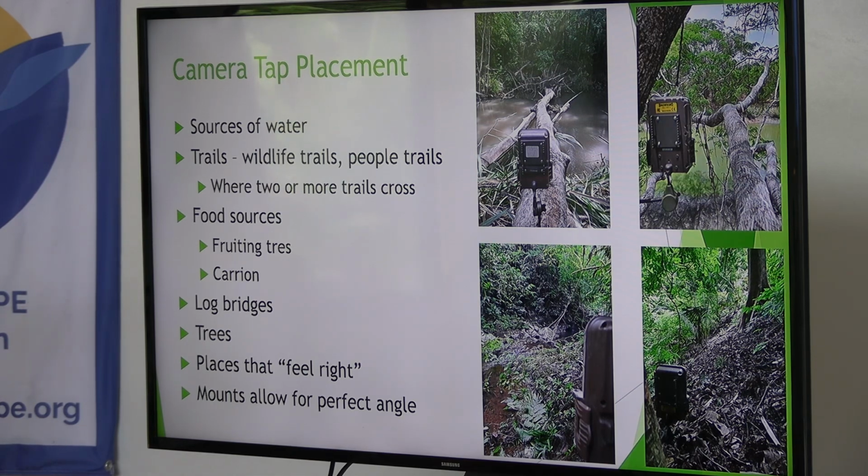But generally, I look for sources of water. This is particularly important in Guanacaste when we have a super long dry season on the coast. And as the water shrinks down to just a few spots, I can get hundreds of videos per week of birds and just everything coming to get a drink. So that makes it super easy for me. That time is just about to end for me right now. My job gets harder in like the next week when it starts to rain.